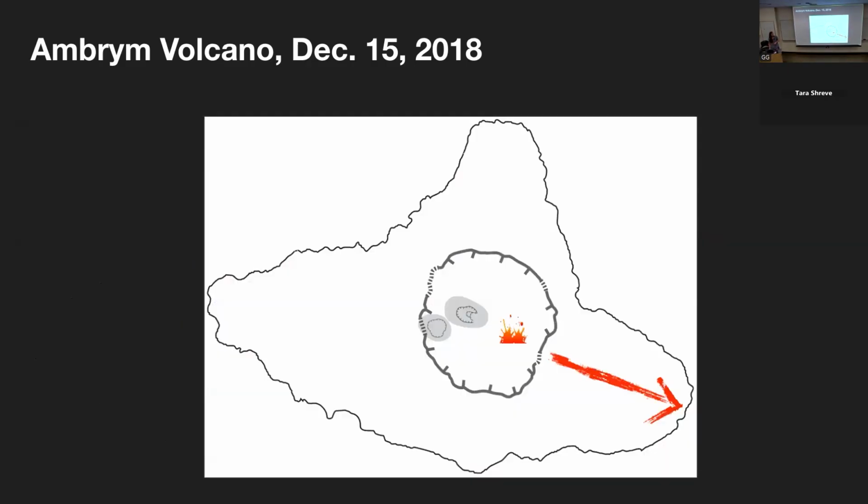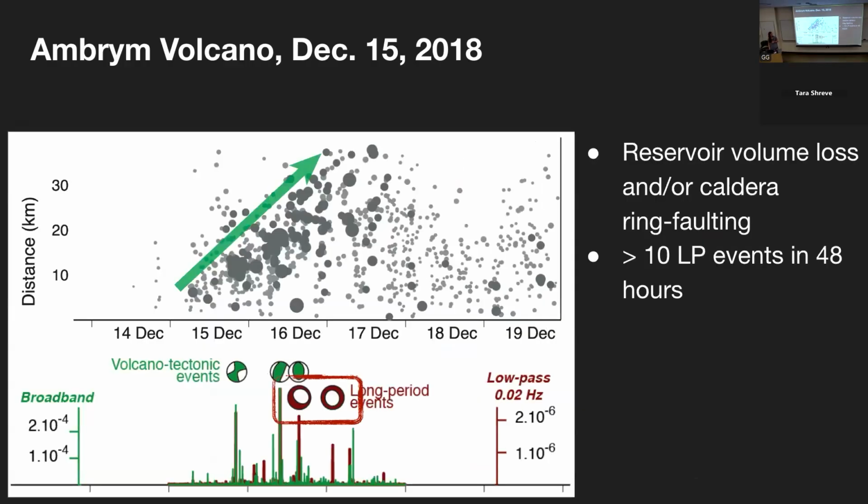So this indicates that there was a migration of magma tens of kilometers away from the central caldera, which possibly erupted offshore. Other indications of this migration of magma is that we had a migration of seismicity away from the central caldera region, starting on the 15th of December after that initial fissure eruption within the caldera.